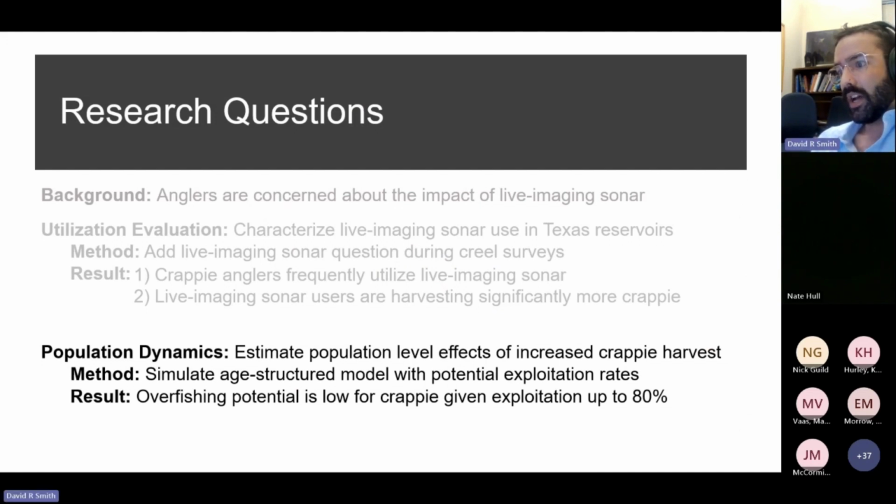So the results of our study showed that the overfishing potential for crappie, given the estimates of maturity that we plugged into our stock assessment models, with exploitation as high as 80%, we didn't see evidence of recruitment overfishing with SPR levels below 30%.